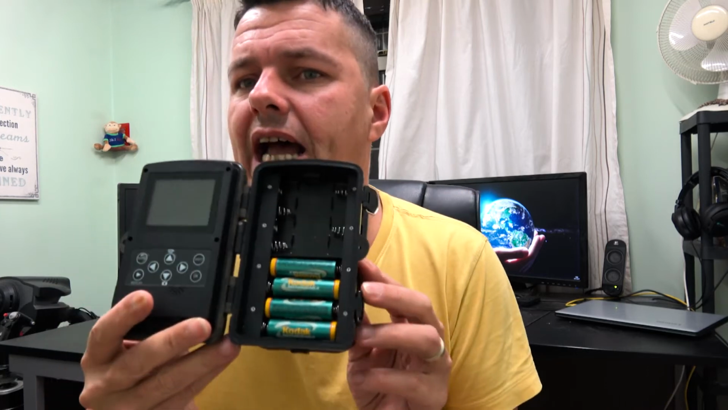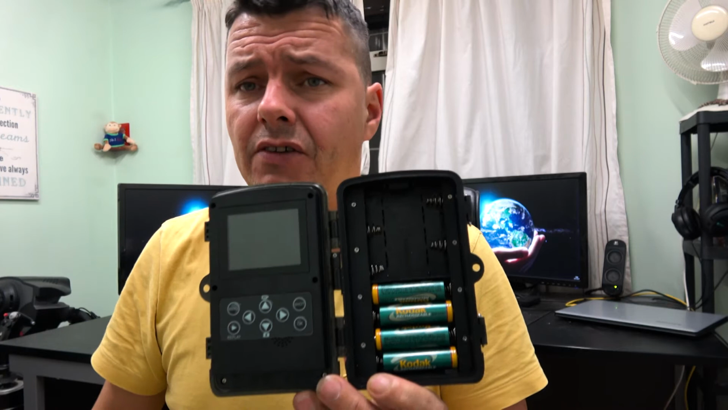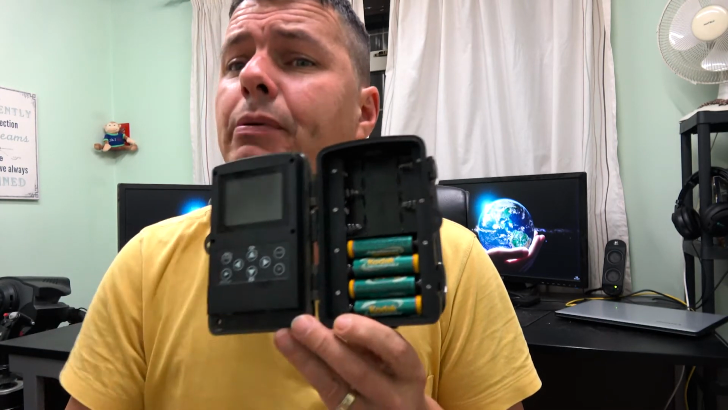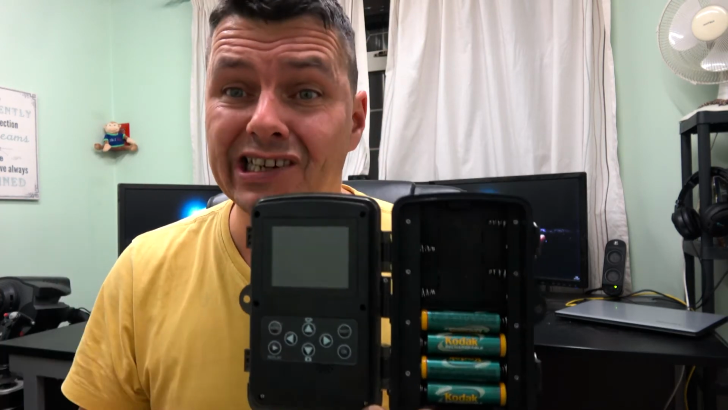So how's it powered? Quite simple. Batteries, you've got the little compartment here. Now, this unit will take up to 8 AA batteries. Now I use rechargeables, and again, I'll leave a link down below for the batteries I've used in this. Absolutely no problems at all. But you can put up to 8, but it will run on 4. Obviously, if you put 8, it's got more capacity, and it will last longer.